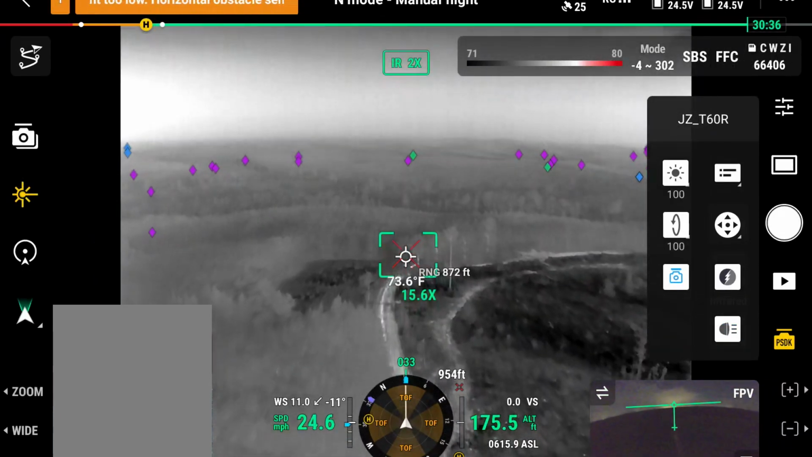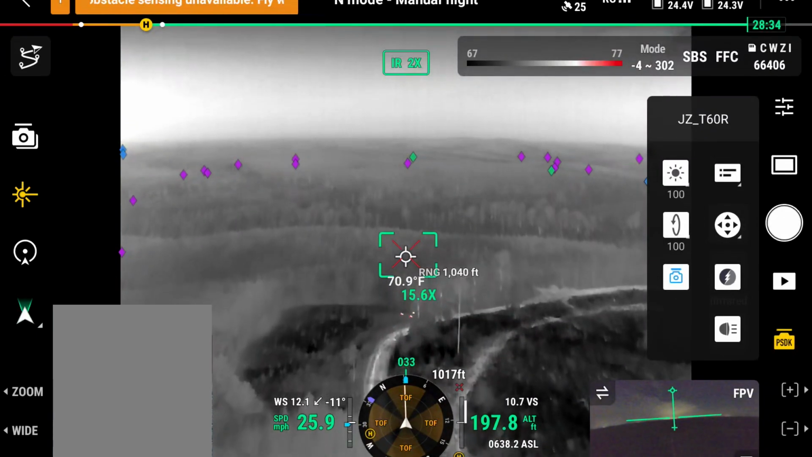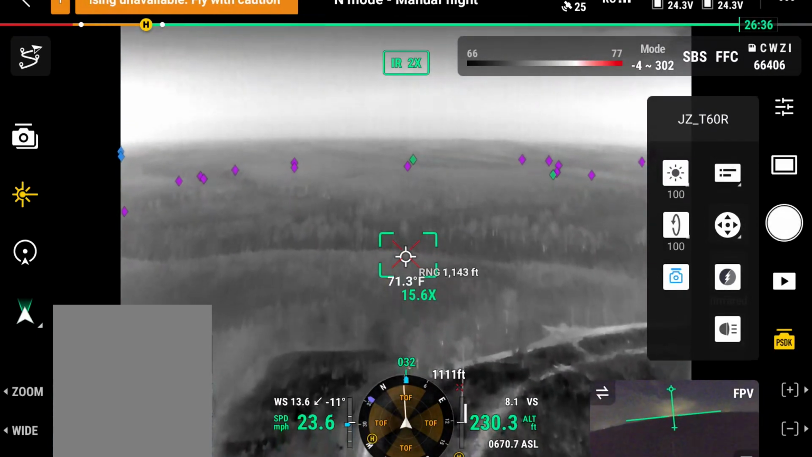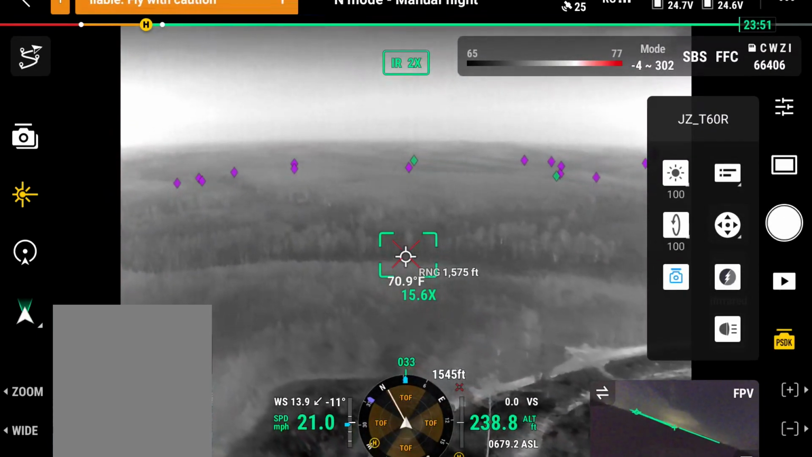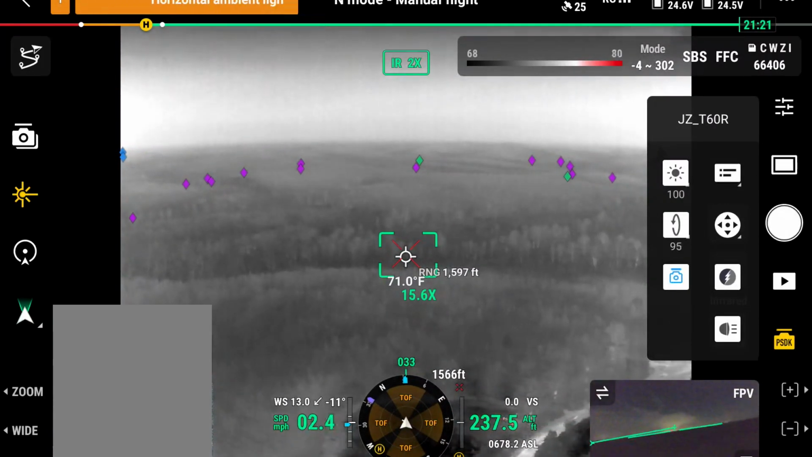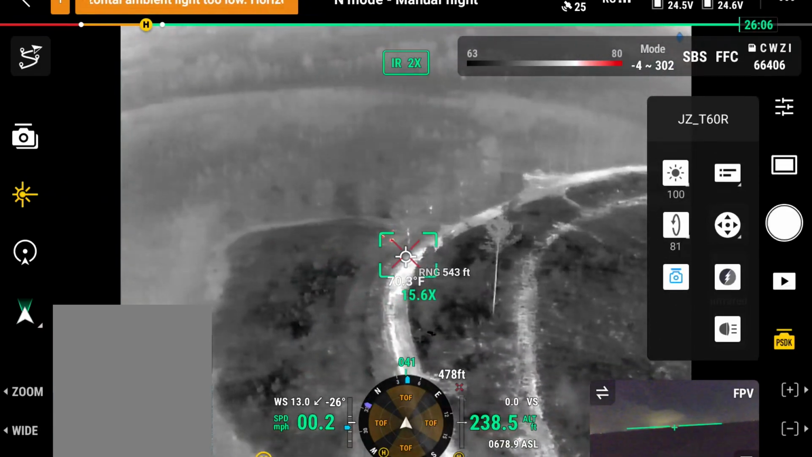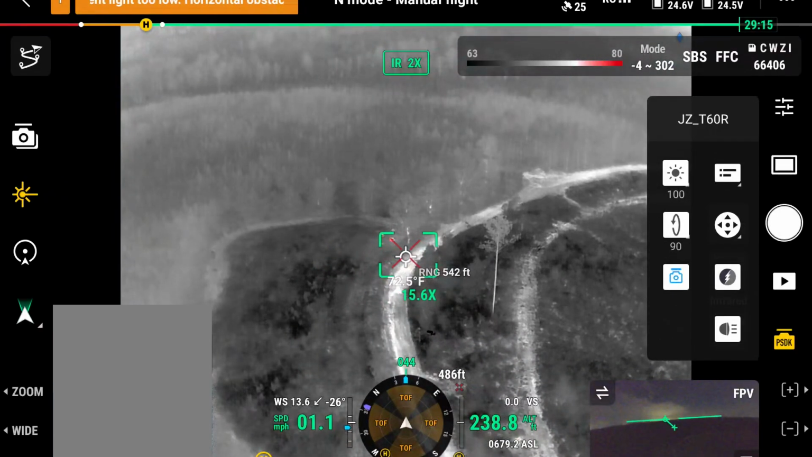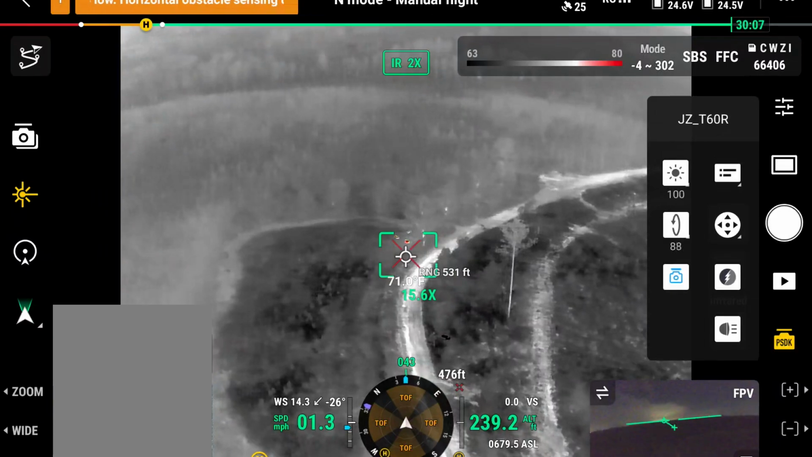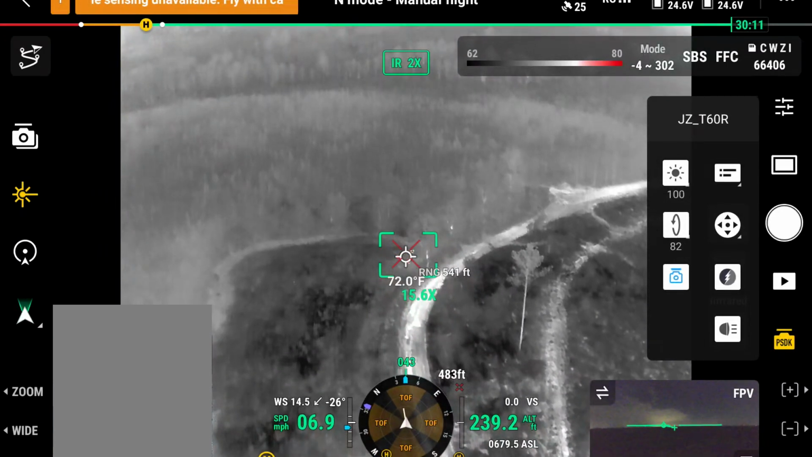I want to see how they react. Now I'm going to start off a little bit higher, like I did with him. We'll go up to, that's 3 deer. And again, none of these are that far away from me. The drone is less than 200 yards away from me. I think these deer are in what we call field 5. So they're 300 yards away, I guess.